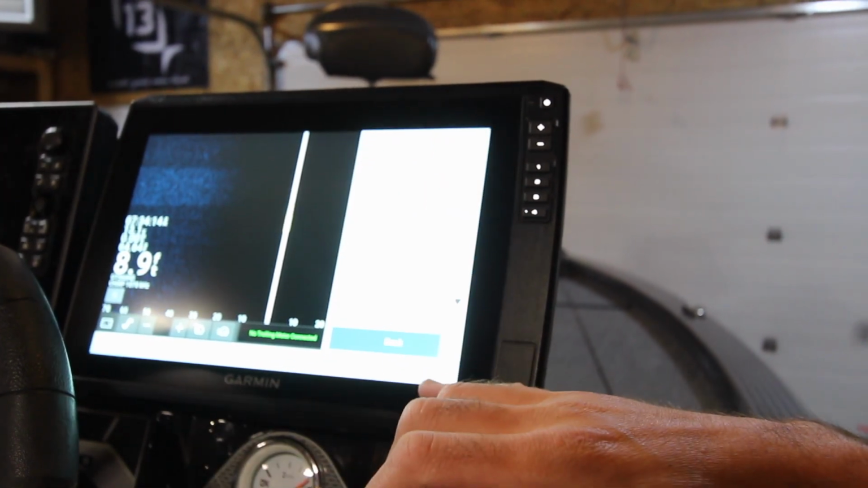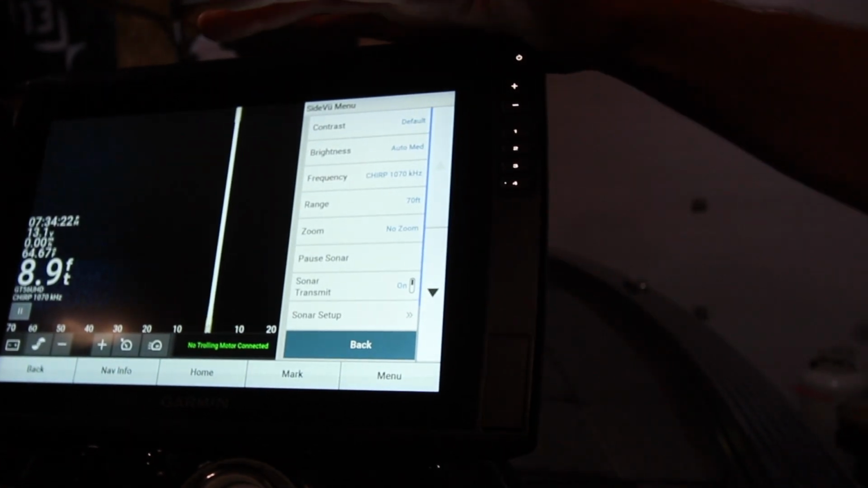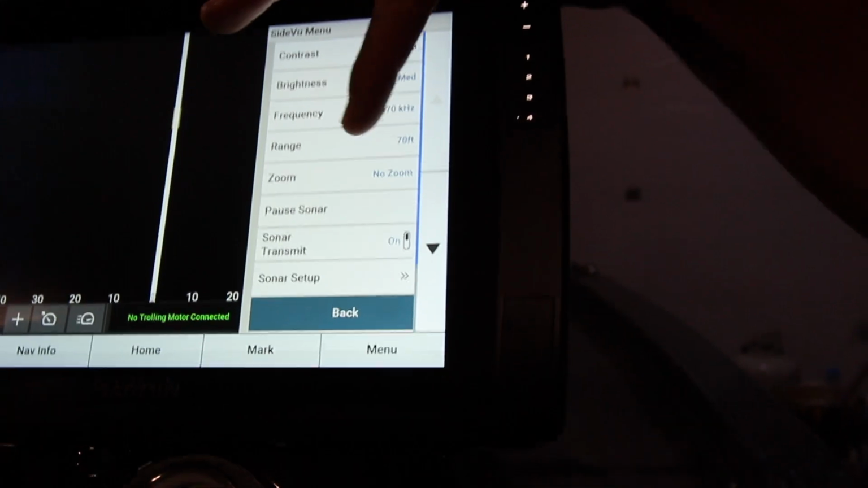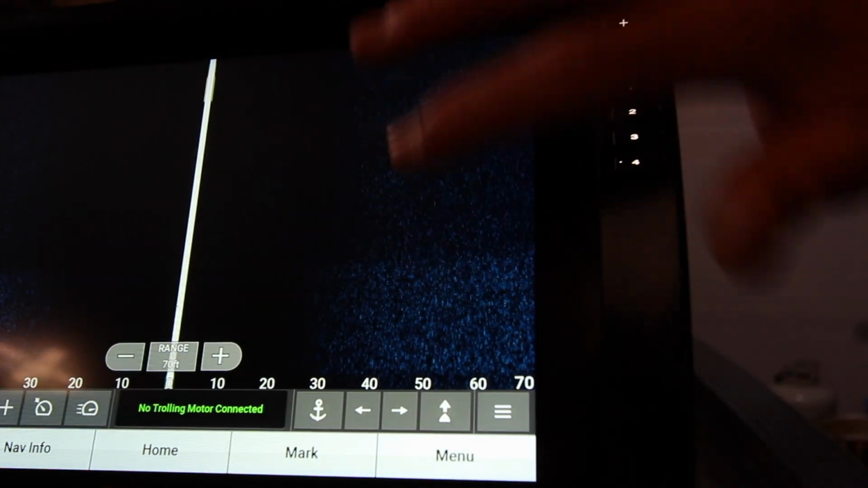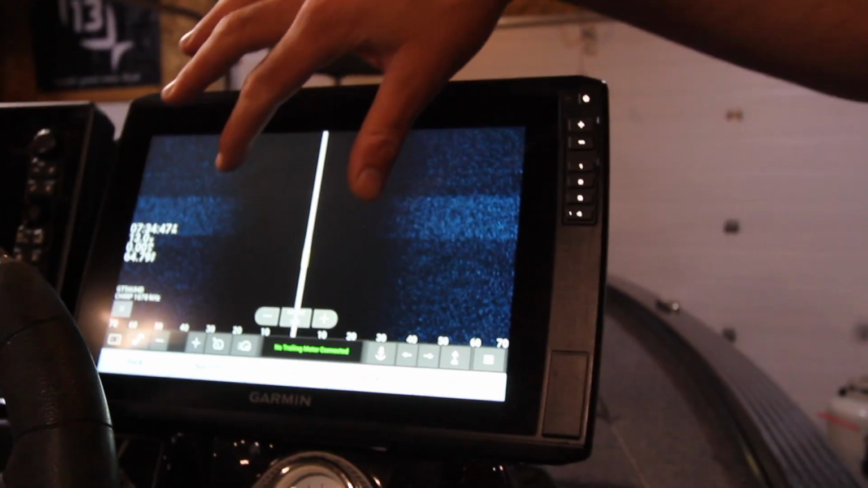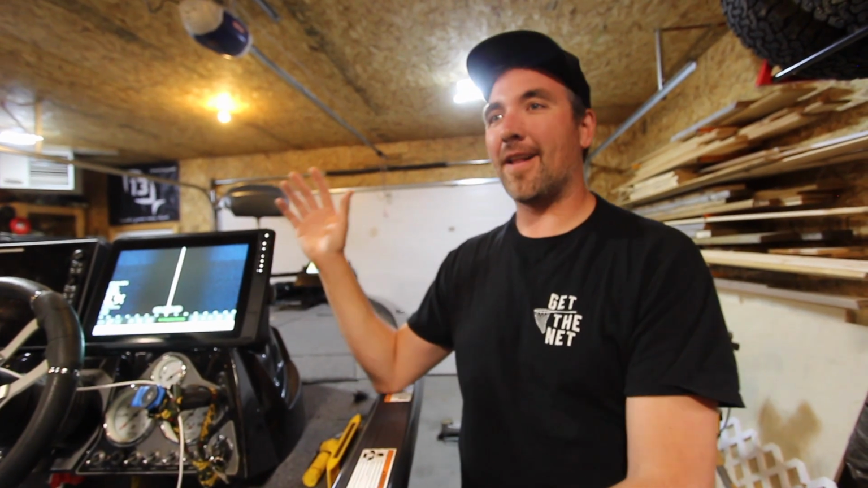And yeah, we'll get into the menu here. There's really nothing crazy, like brightness, auto medium, frequency. Got that maxed out. I have played with some other frequencies a little bit. I found that's the best because you'll get that kind of hard return here and there. 70-foot range, that's important. I wouldn't go a whole lot further than that. This is a floodlight color palette. My buddy Tommy from Australia, he's a Garmin tech, and he put me on that one. So shout out to that crazy man. That's it. It's simple. I'm not a super complicated guy. Don't beat up on me too bad in the bass and walleye tournaments now.